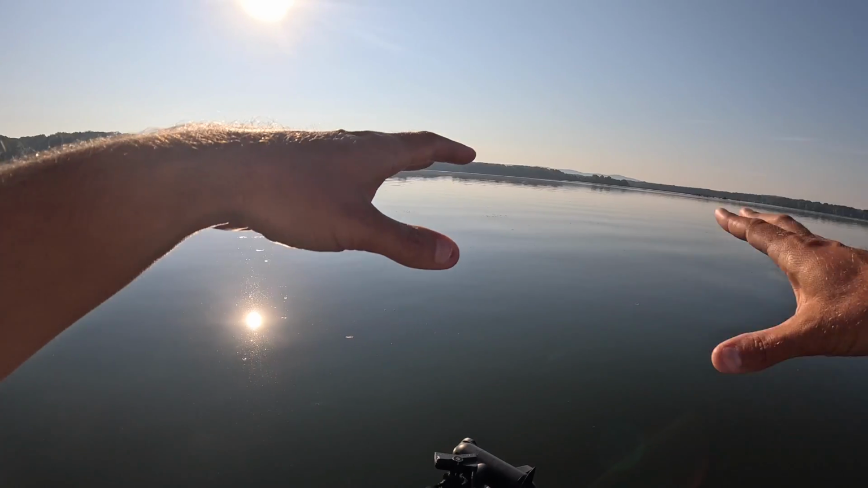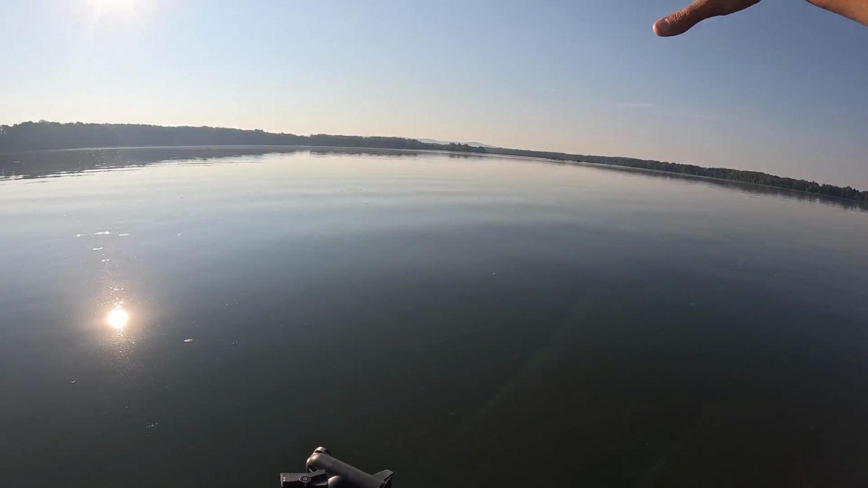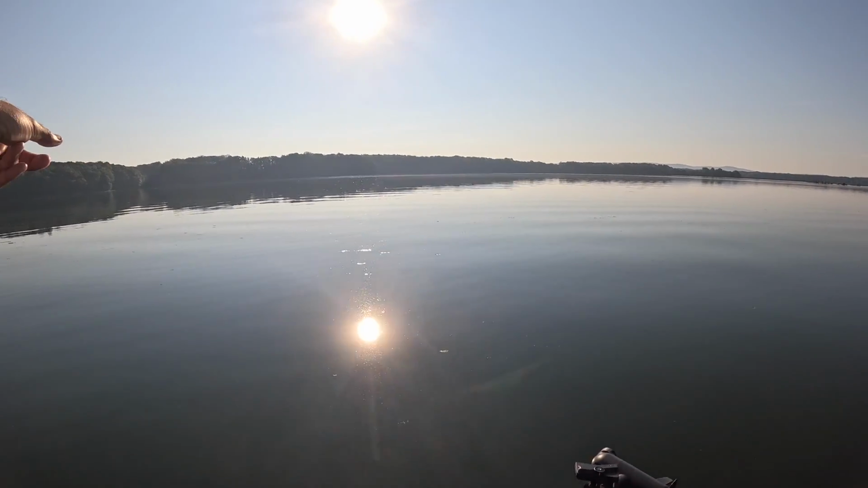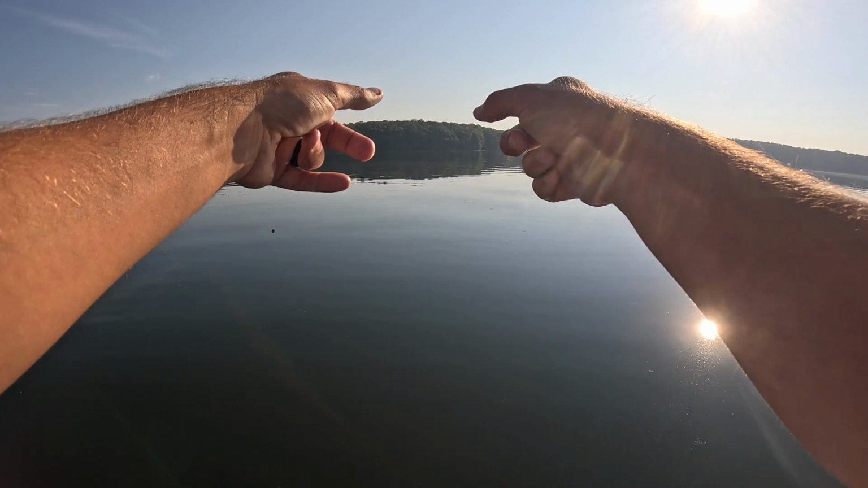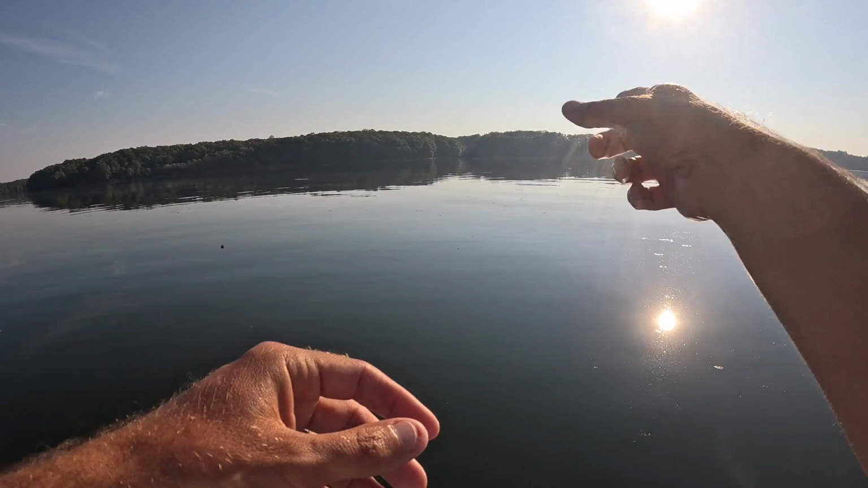I may get out here and scan this whole thing looking for suspended bass chasing bait and stuff. Where when I'm crappie fishing, I'm going to pull right up over here. There's going to be a brush pile right out there. Y'all will see in just a second. It'll be loaded with crappie, and I'm going to make that exact cast.